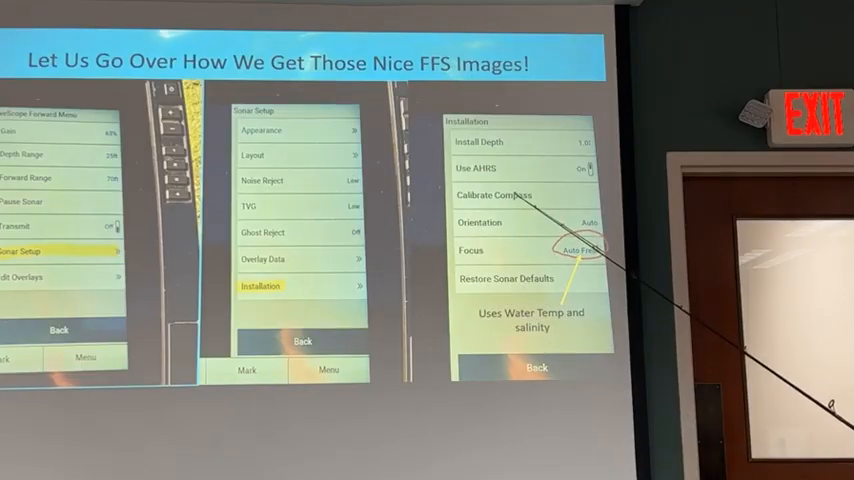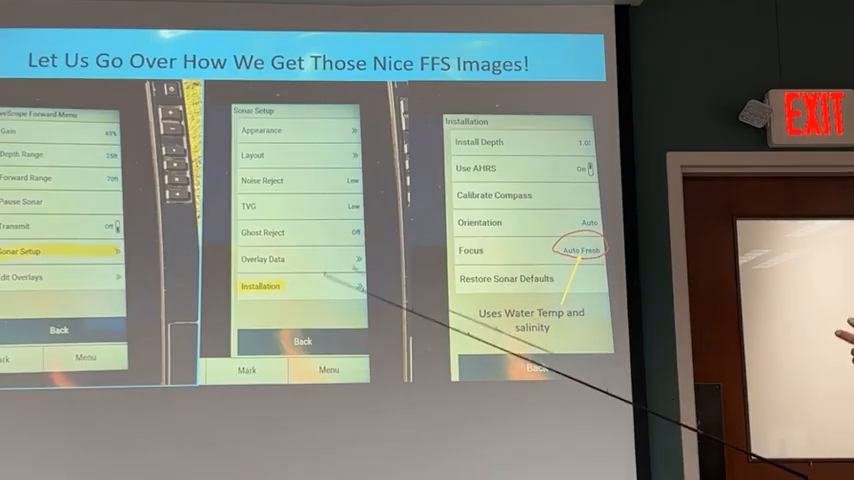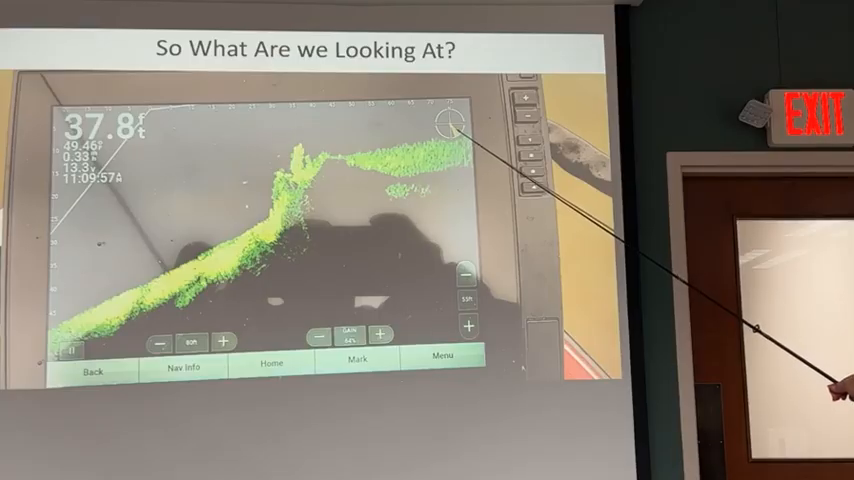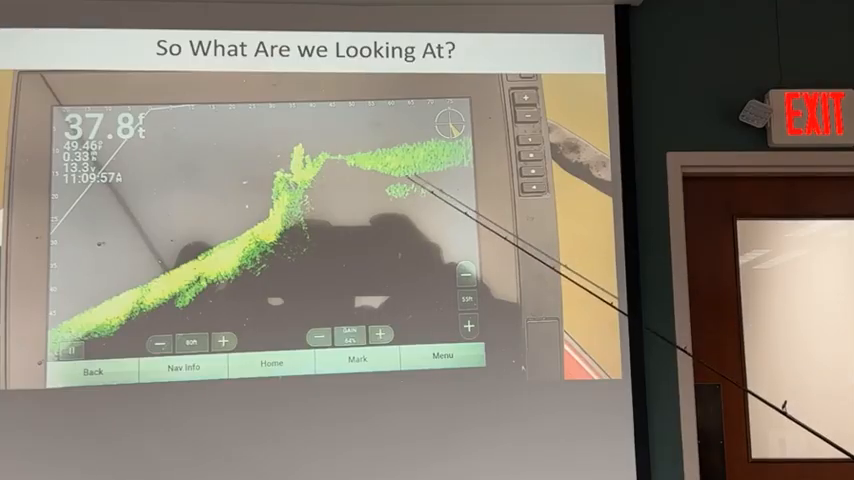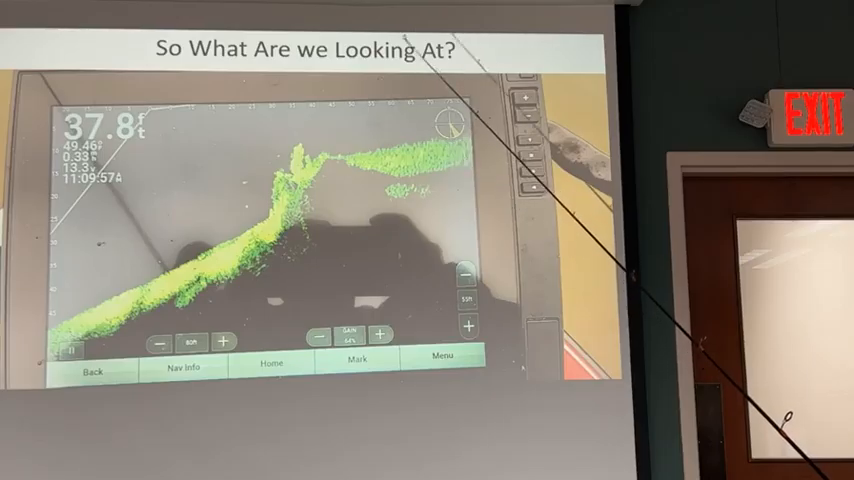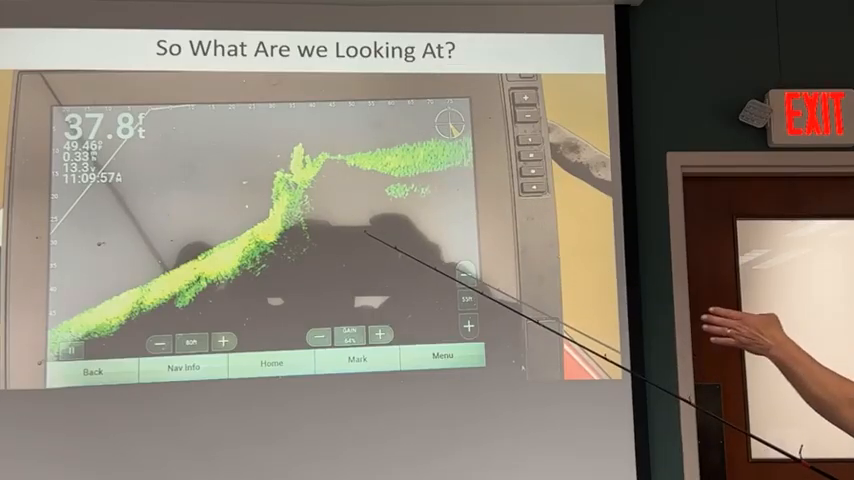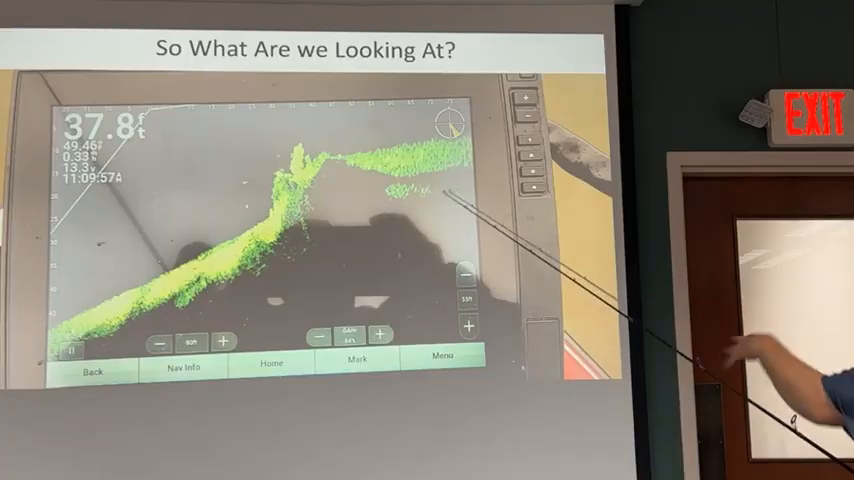Also, calibrating your compass. Can you flip back a couple screens? Right here. So this is the compass. So I've got mine set. This little yellow or green line is showing me which way my transducer is pointing, but it lies. That's my partner, that's John, because he'll be facing this way. This thing's kind of going crazy.